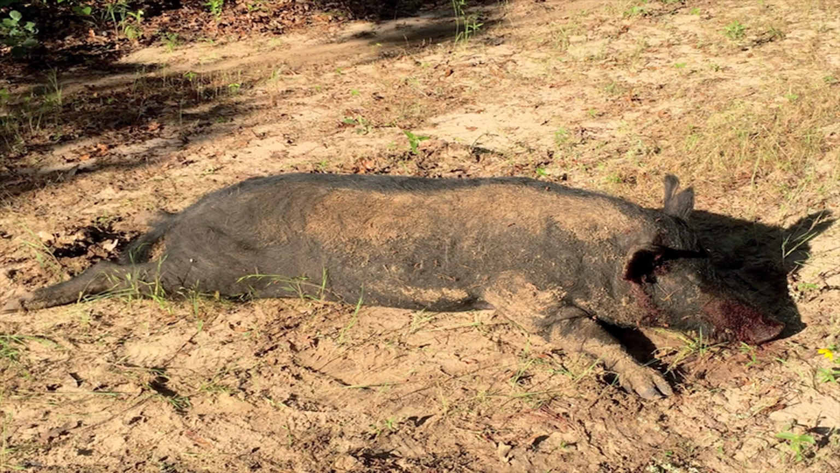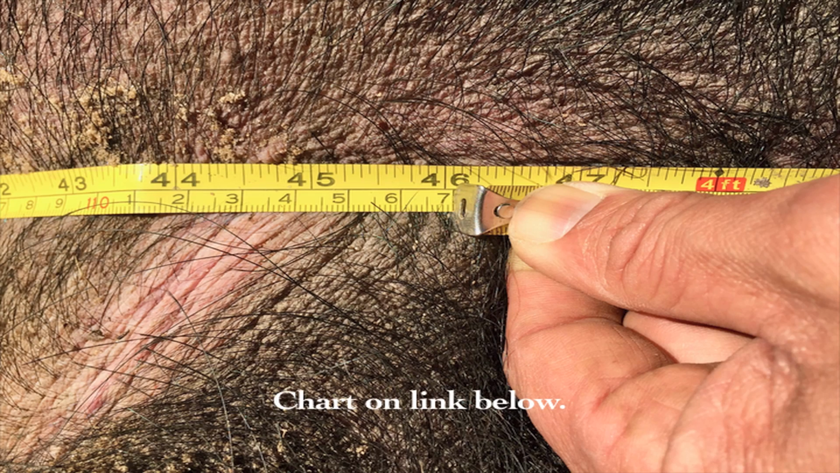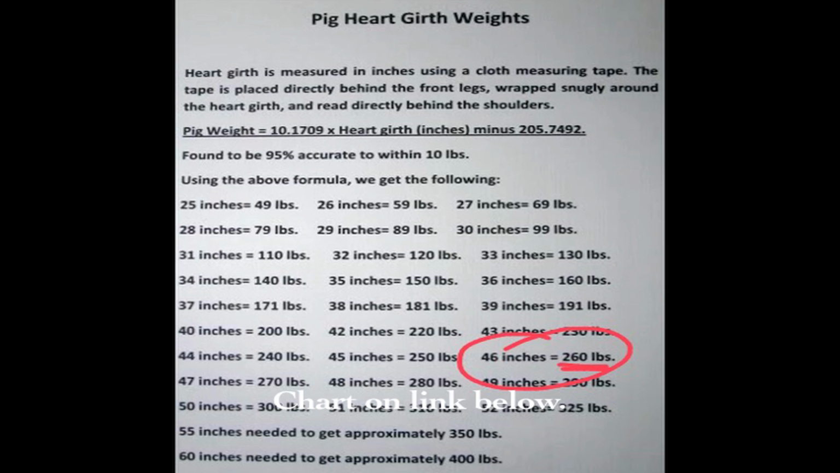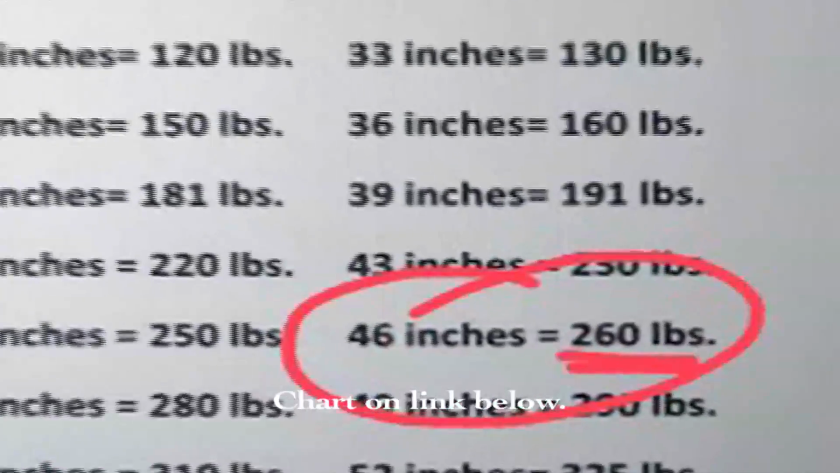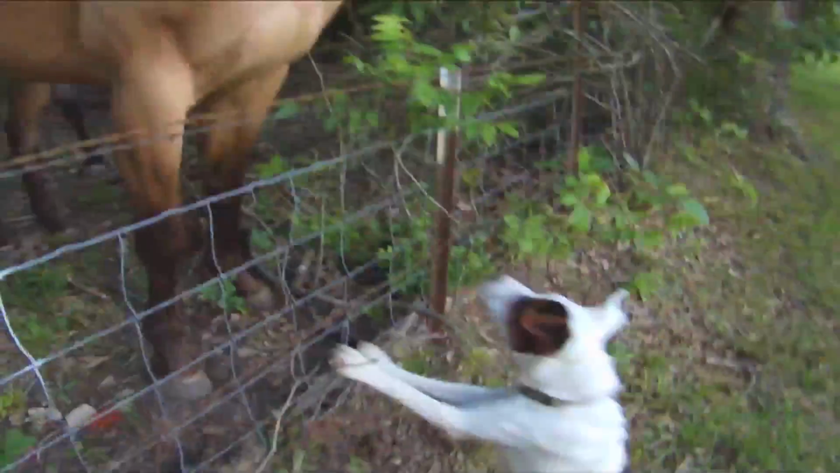And finally, I want to thank my friend Sean for inviting me out to his property. I now have a new record boar for 2017, weighing in at 260 pounds. We always have fun with his tracking dog, Loki, and you guys stay tuned for my next adventure. Come on.